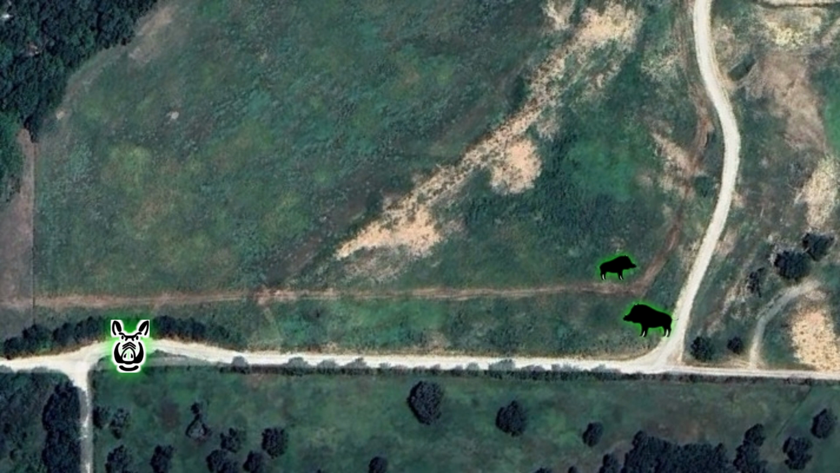Carpe Sus. I'm back at the field with the horrible sticker burrs, and I can see hogs down there at the Well Road intersection. So I'm going to get out of the truck and proceed on foot as the hogs are meandering around doing their business. There's also some deer out in the field, which you'll see.